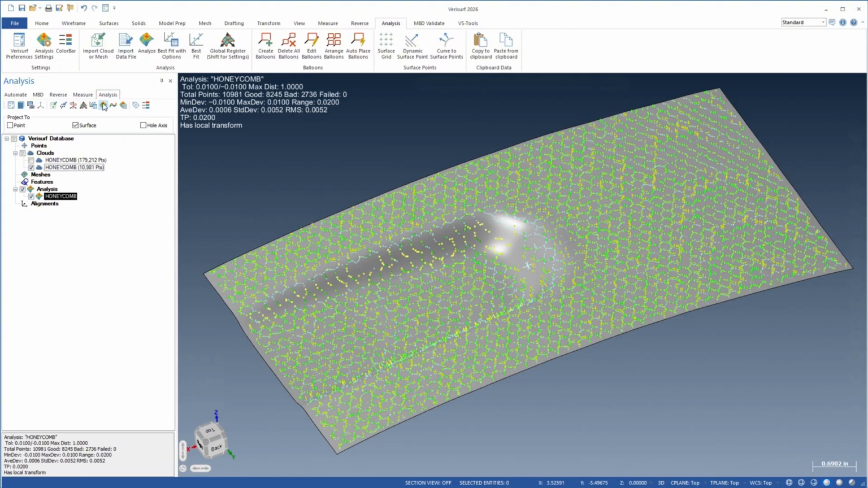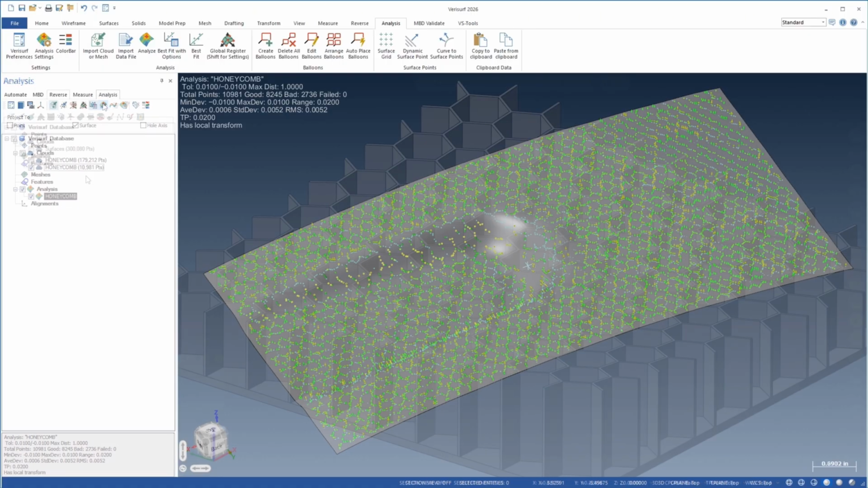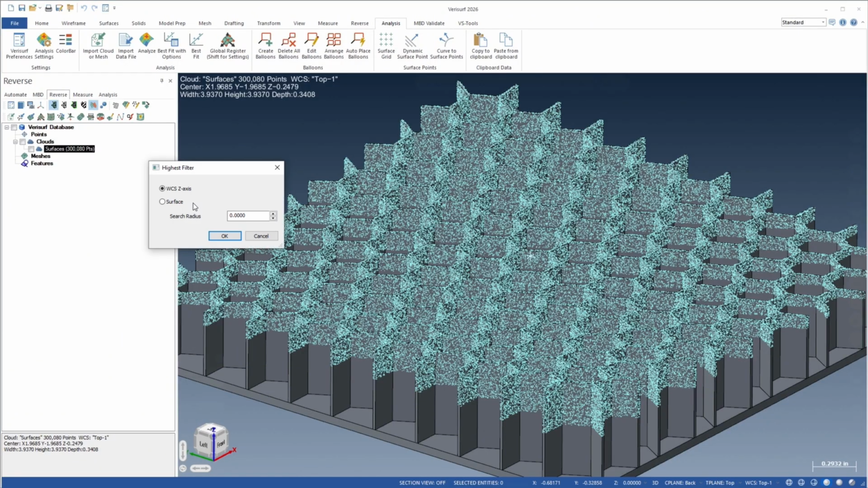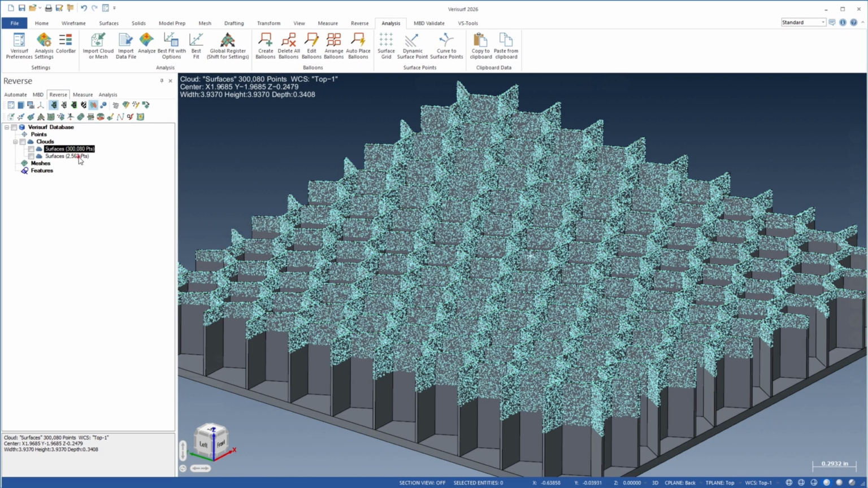The new Highest filter was designed to inspect honeycomb parts, but it's equally useful for other scanned parts where low points must be removed. With the new Highest filter in Verisurf 2026, you can inspect machine honeycomb and similar parts quickly and accurately using non-contact scanners.